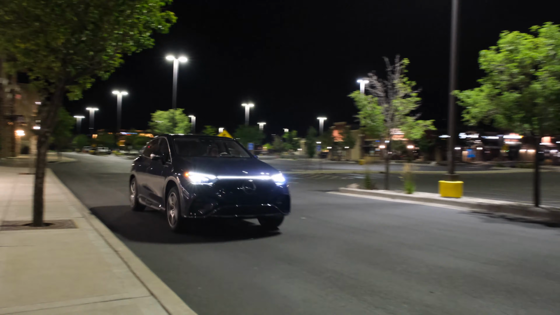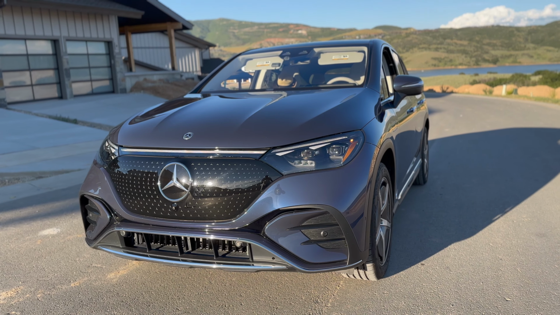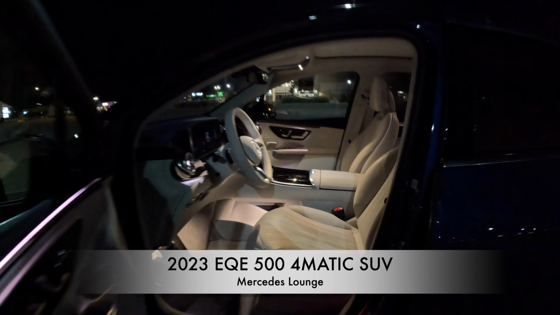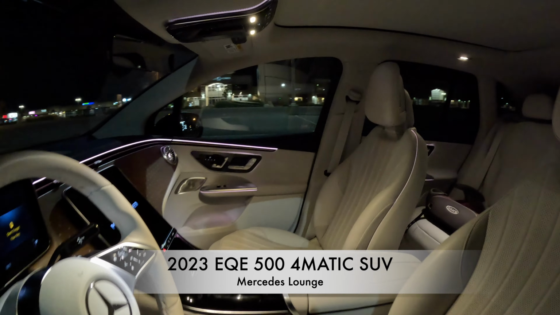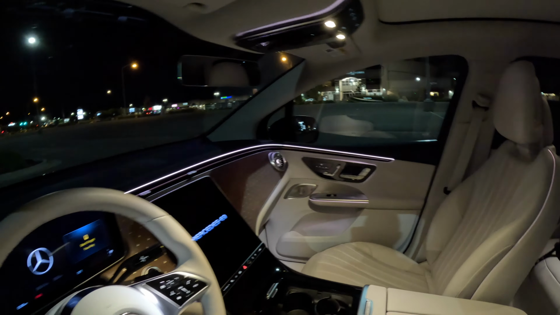This is the all-new Mercedes-Benz EQE 500 4MATIC SUV. Driver's perspective, very nice macchiato beige and the wood trim. Let me show you guys the rear seats real quick. 5-passenger SUV. This is a view from the back. Very exclusive seats.